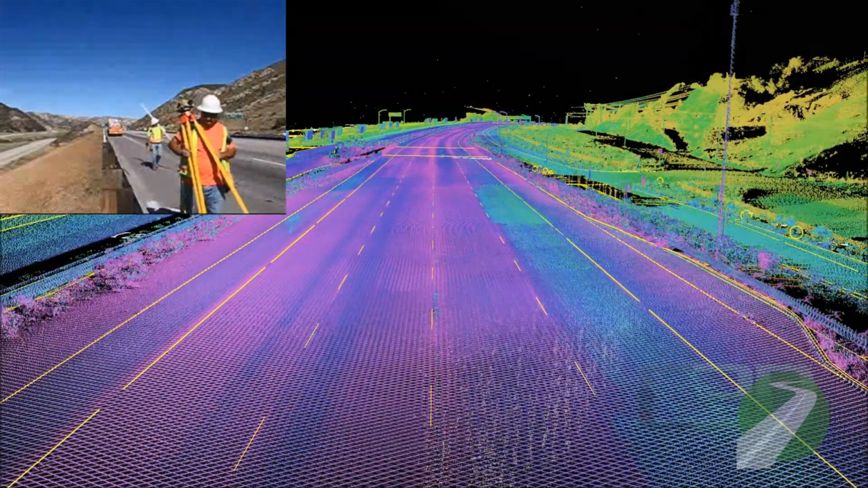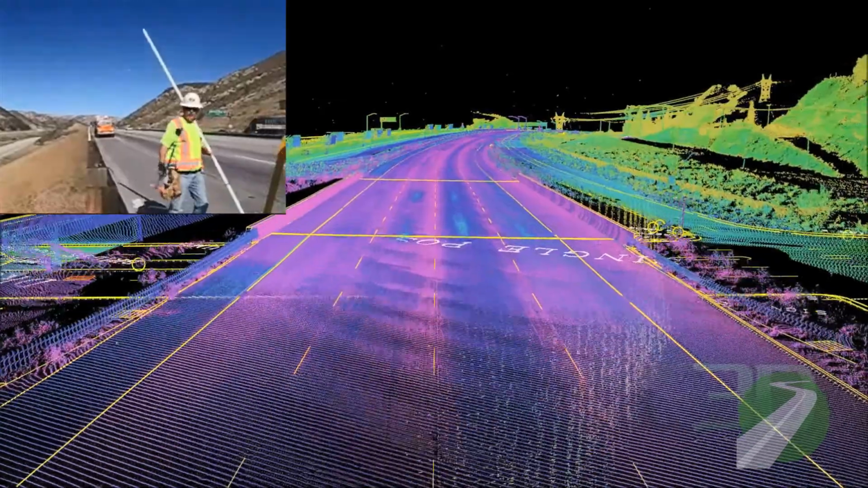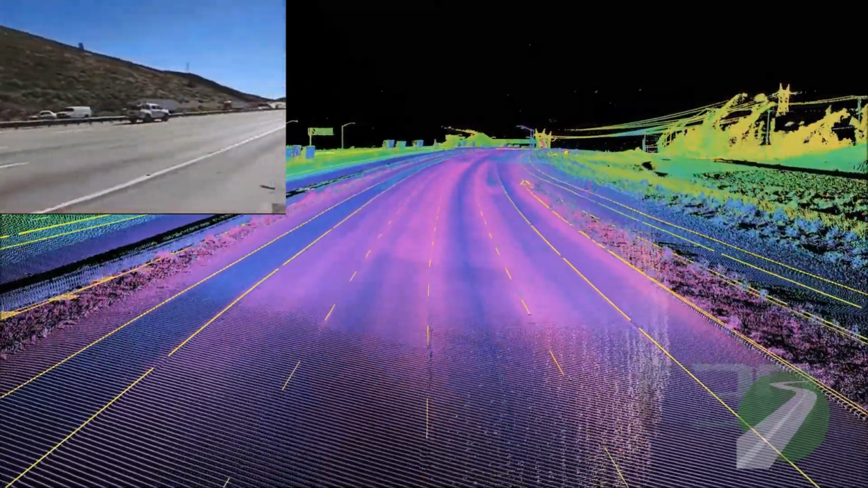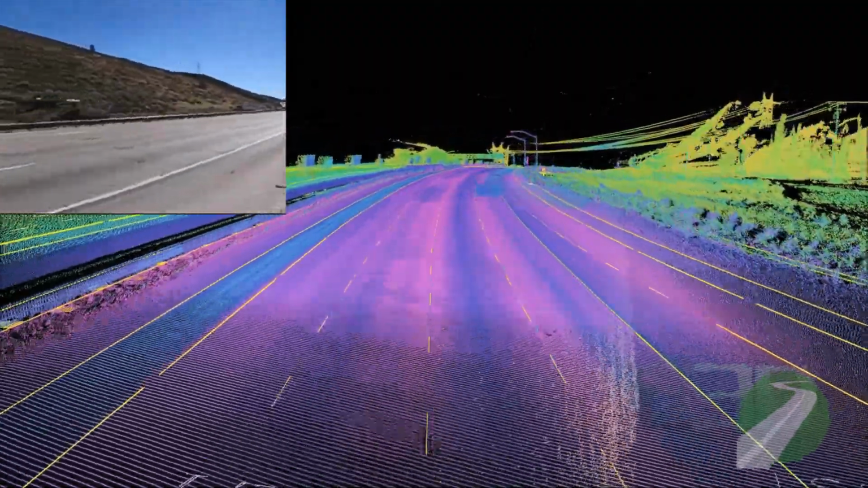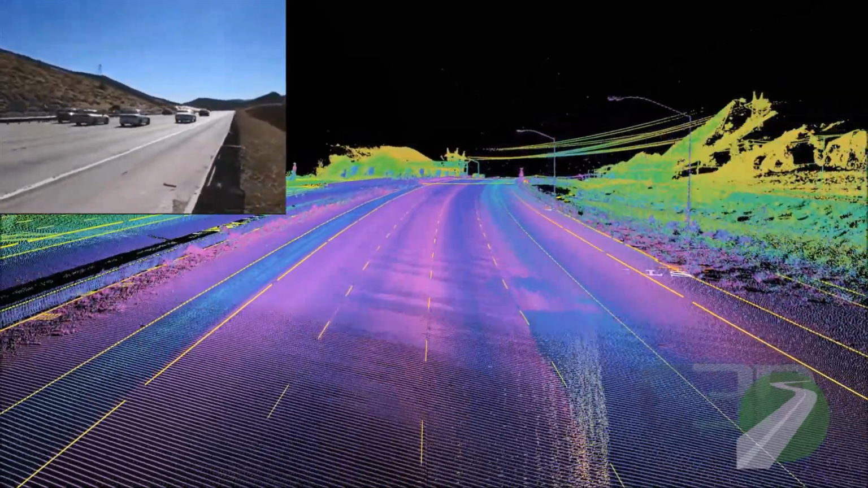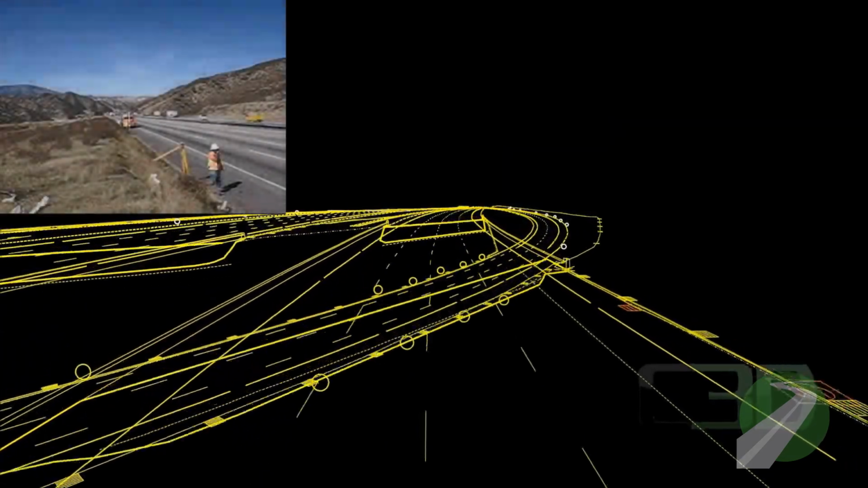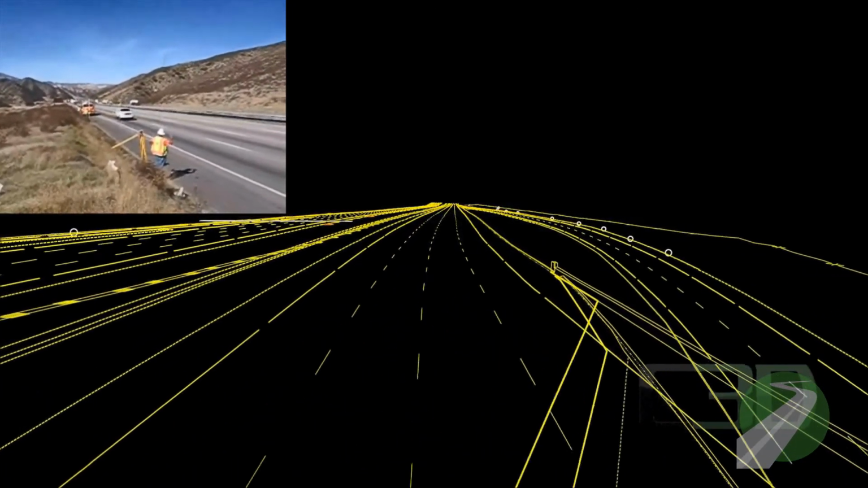What is LiDAR? LiDAR, light detection and ranging, is a remote sensing method used to examine the surface of the Earth, according to NOAA. It uses light in the form of a pulsed laser to measure ranges, or variable distances, to an object. These light pulses, combined with other data recorded by the system, generate precise three-dimensional information about the shape of its surroundings. In this example, we have a mobile LiDAR system, MLS in short, that is traveling down a highway corridor, performing multiple passes. This occurs at highway speeds and is collecting millions of spatial points along with high-resolution photos.